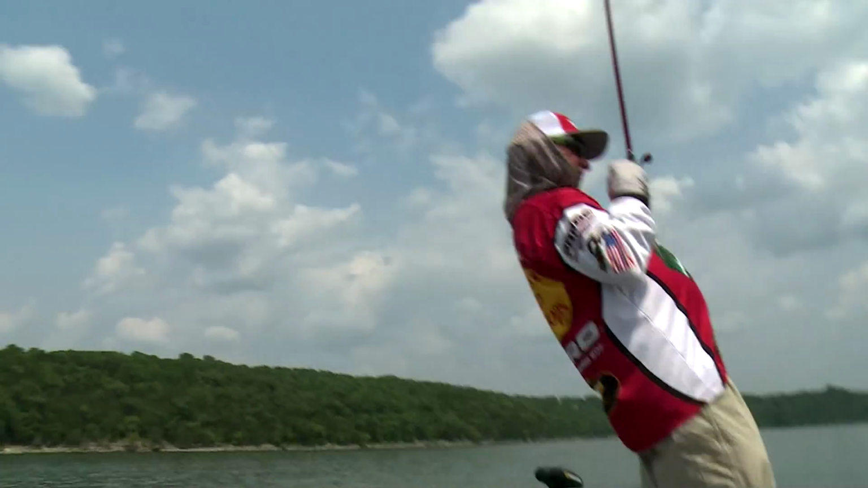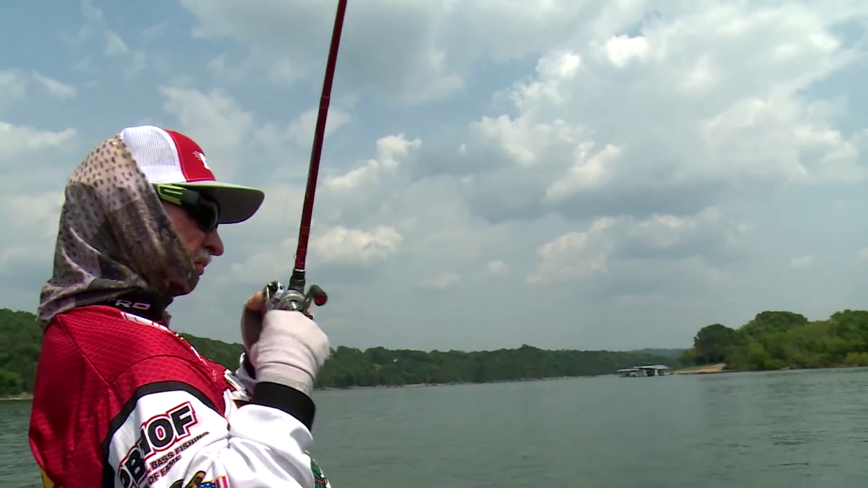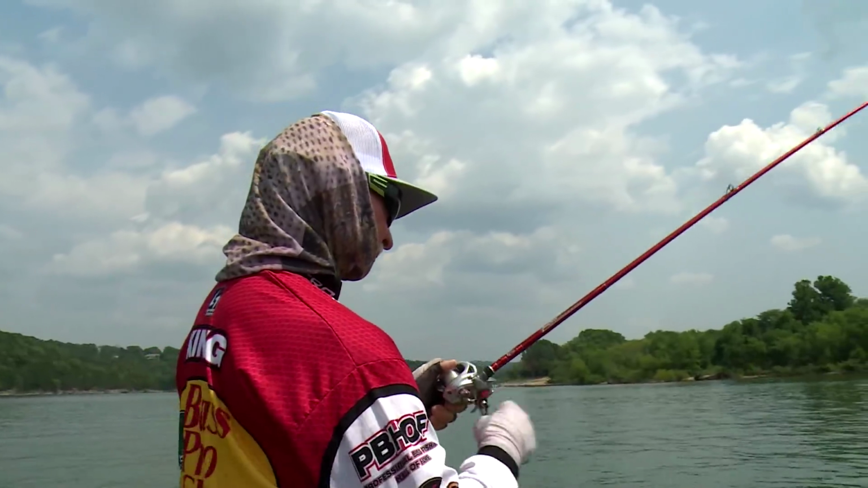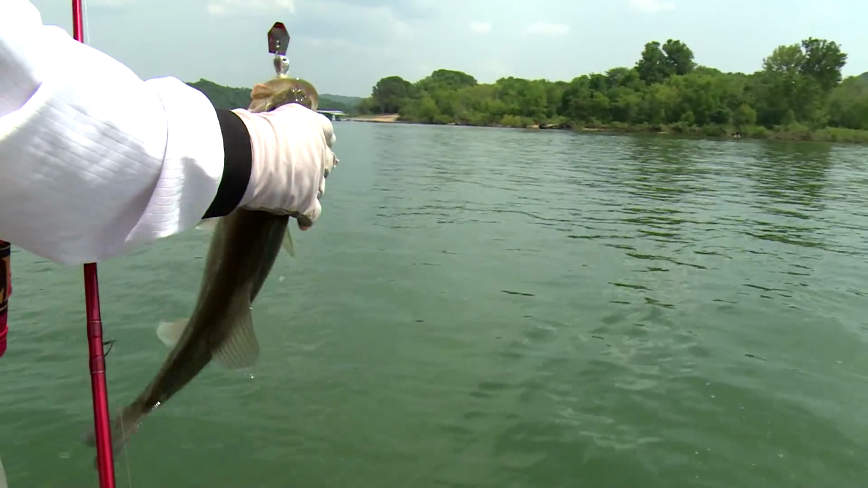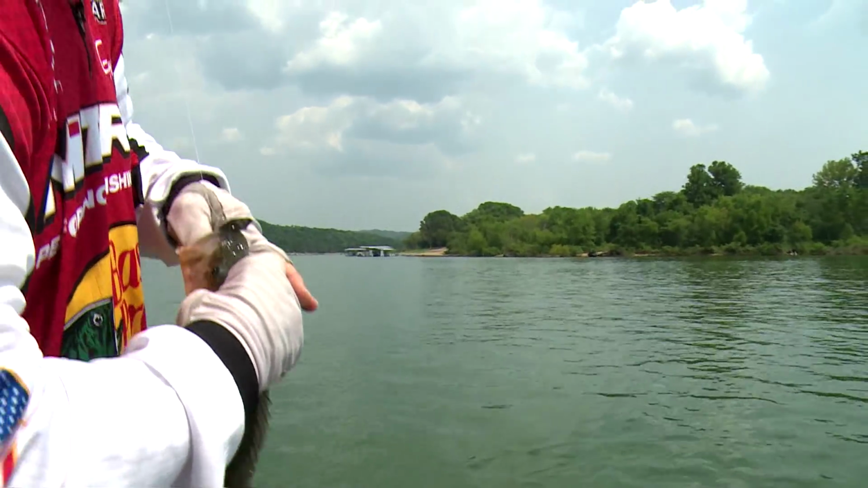Did it ever get to the bottom? Yeah, I hit the bottom and started up with it. One pick up and he got it? Not real big, but it's a fish. Yep. What's he on, that spoon? No, it's a chatterbait. Oh, chatterbait. Right out there where we saw him. Yep.